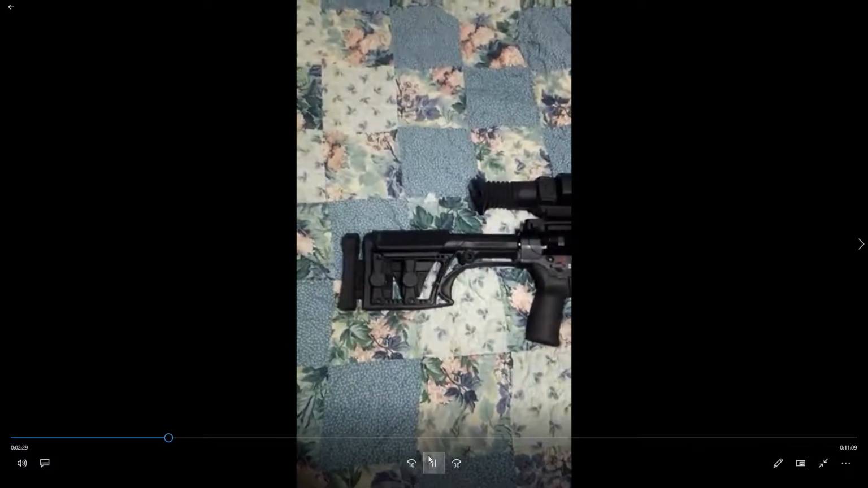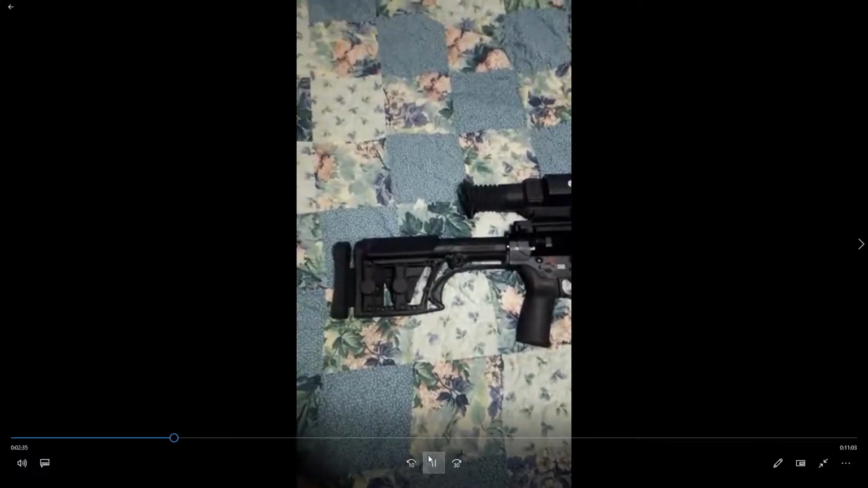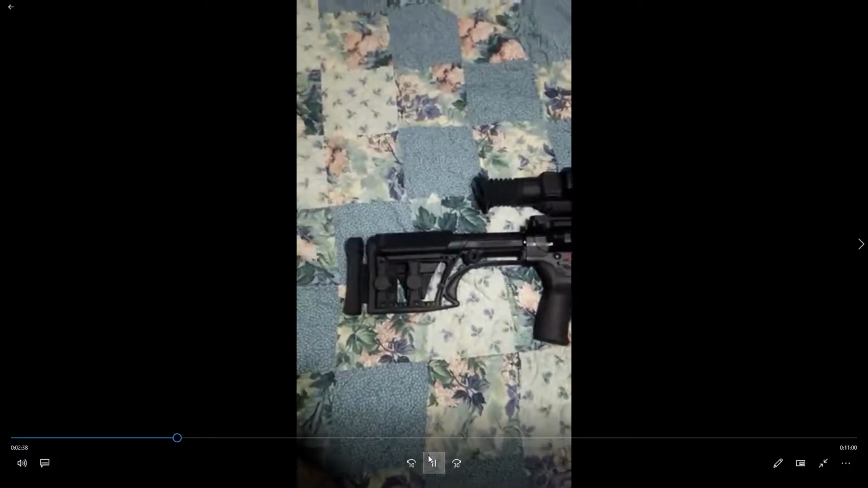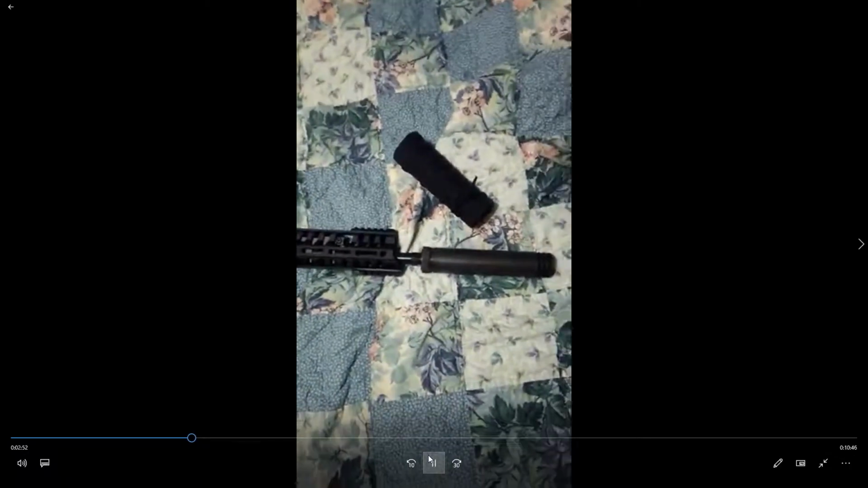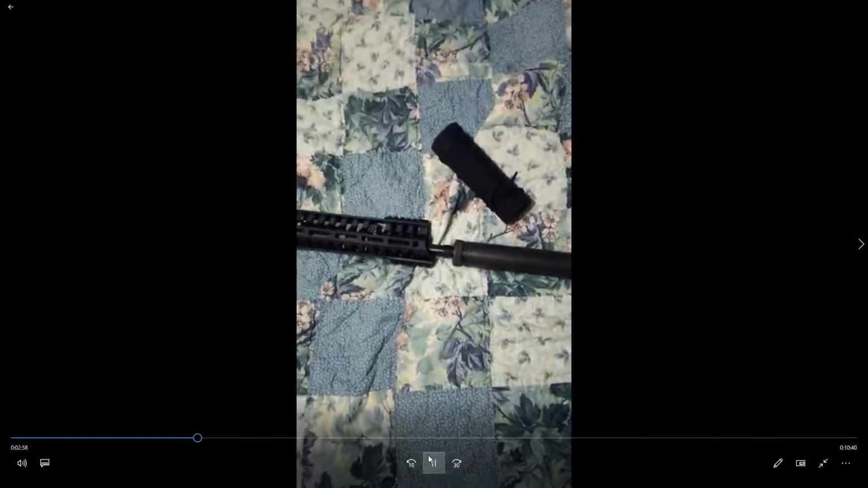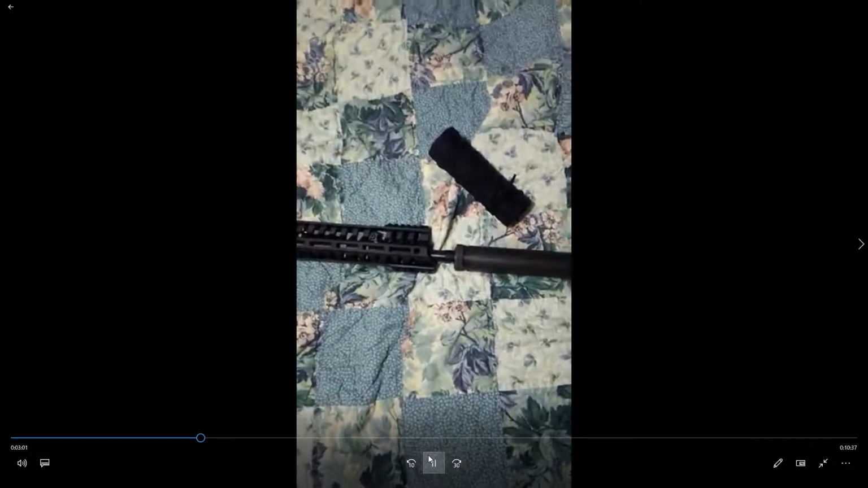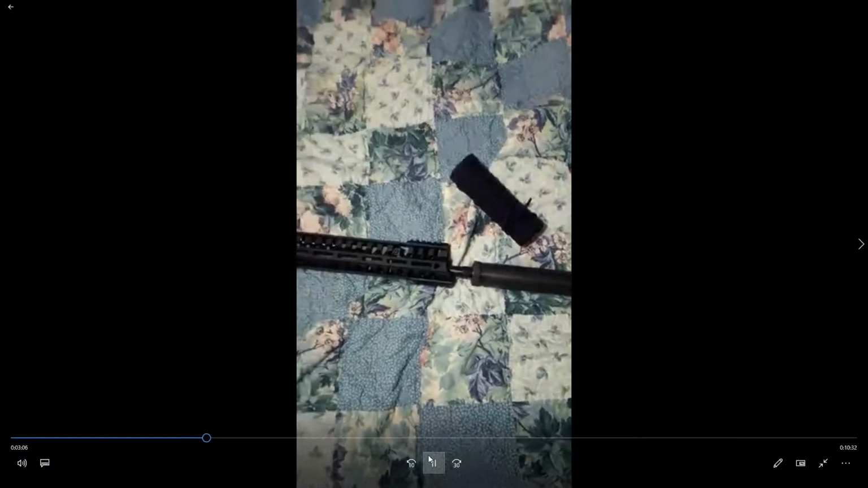Now, the thing is, there's a lot of suppressors. This thing is set up similar to a Ruger SR762, but the best silencer, which is the Omega, won't work on none of these guns because it creates too much back pressure. What Scott did, they made a gas plug on the suppressed setting that bleeds off the pressure from this Omega silencer and allows my gun to function.